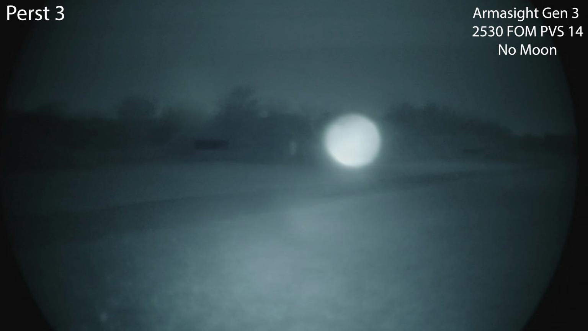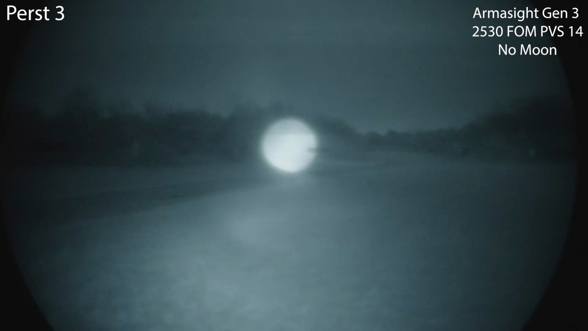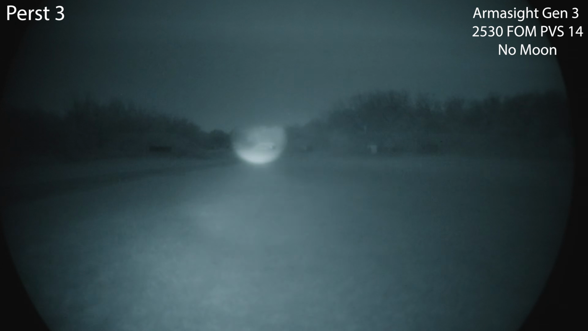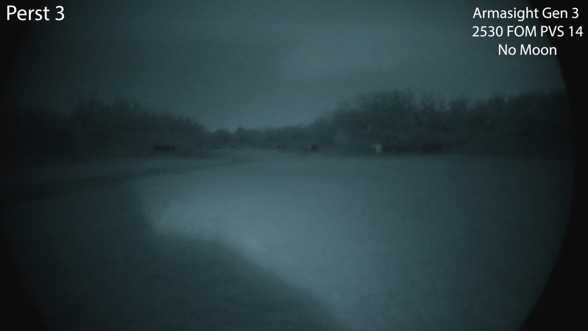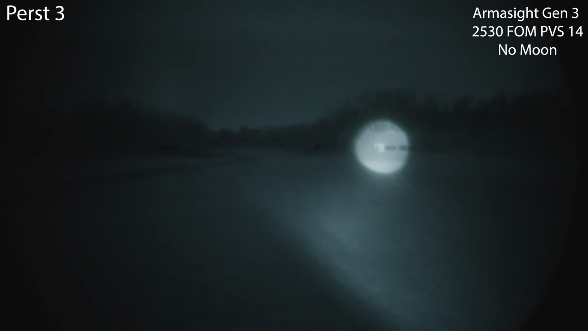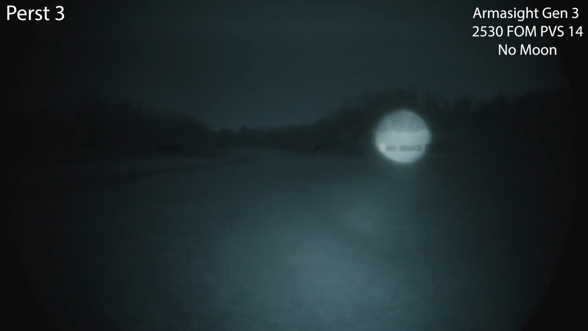Okay, up next is the Perst 3, and it is an absolute spotlight. This is as wide as it's gonna get. Once again, I'm gonna have to turn down this PVS-14 gain so I'm not washing out the illuminator that I'm trying to show. So, there you go.